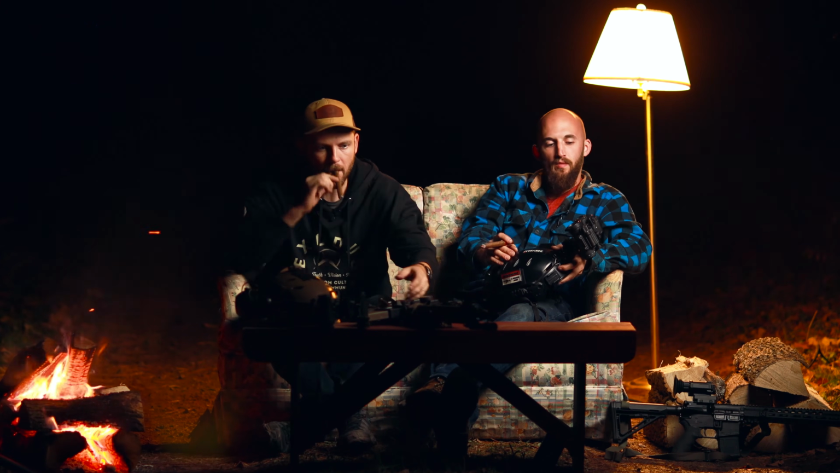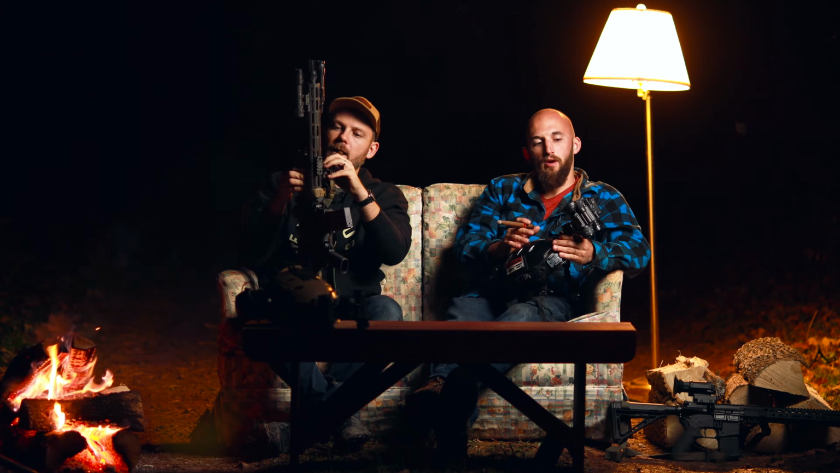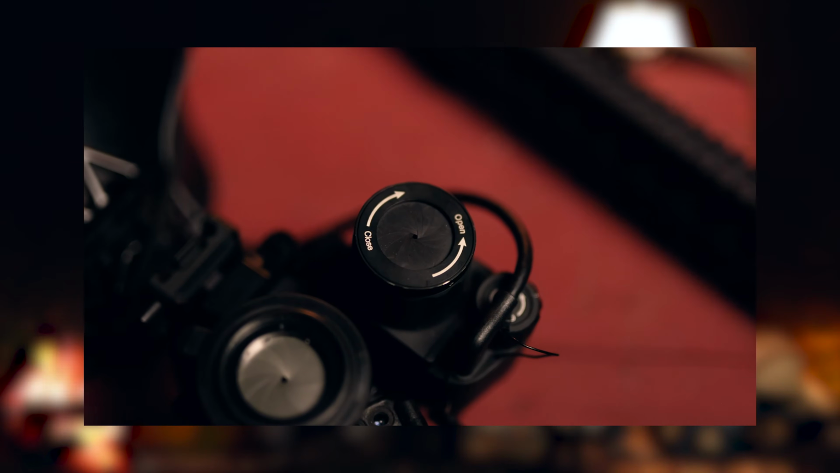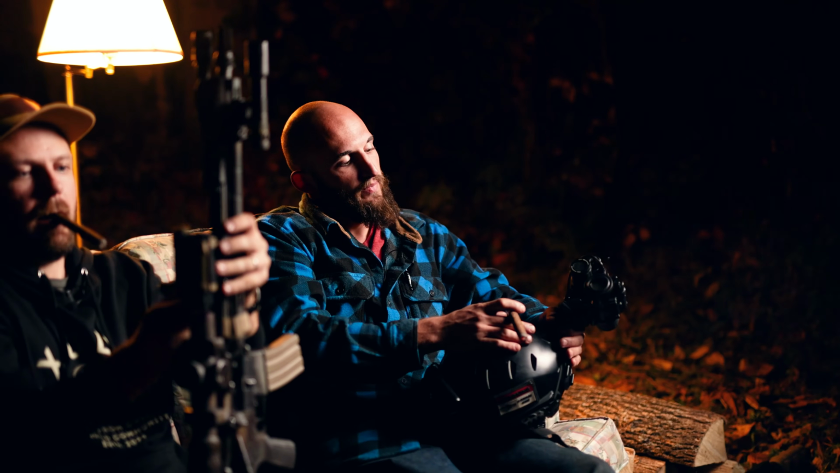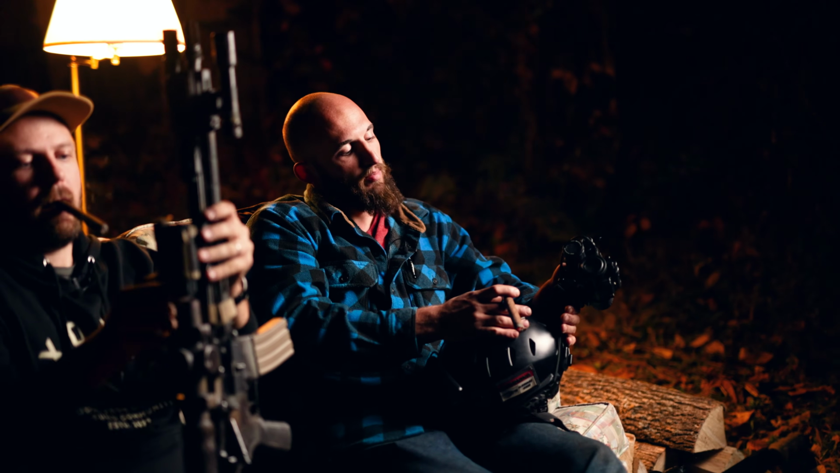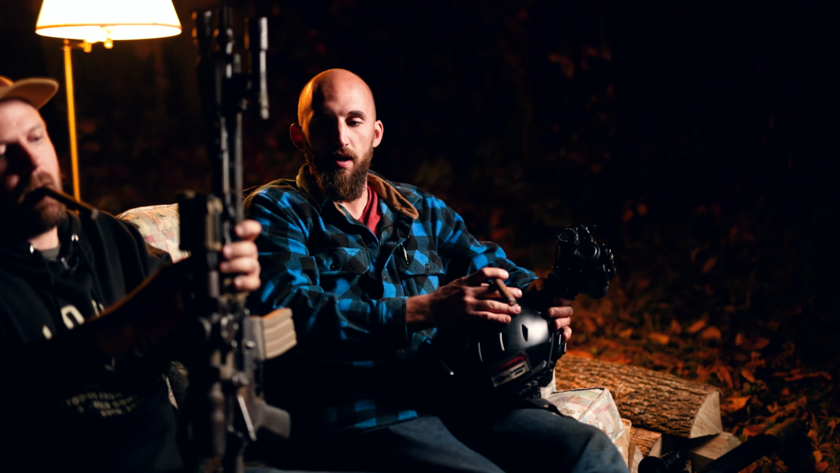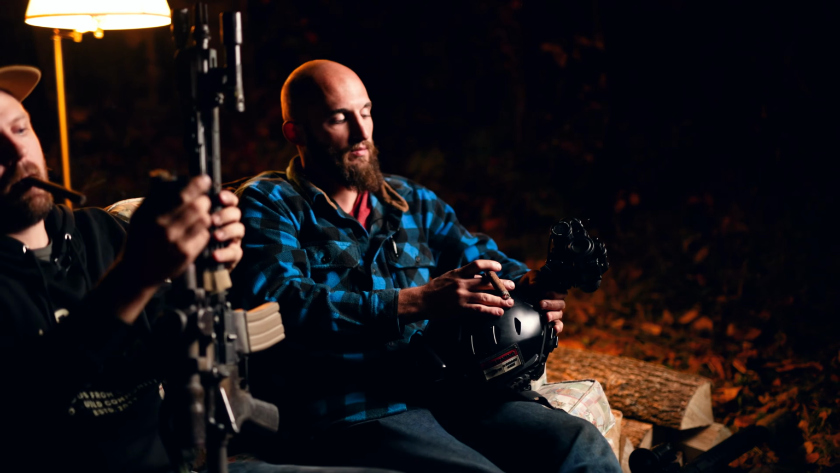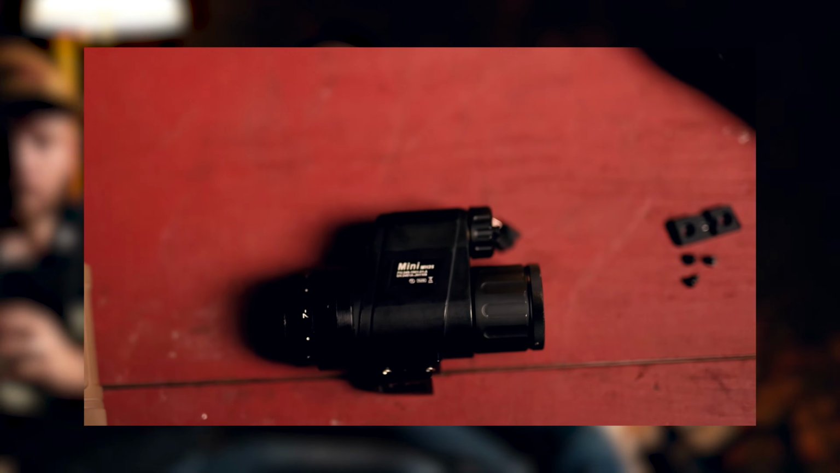Ethan, why don't you give a brief rundown of the strengths of the MH25? The MH25 is great for being on a helmet, if that's one of the only things you're looking to do. There's one upgrade I would highly recommend if you're helmet mounting the MH25, and that is the PVS-14 eyepiece.